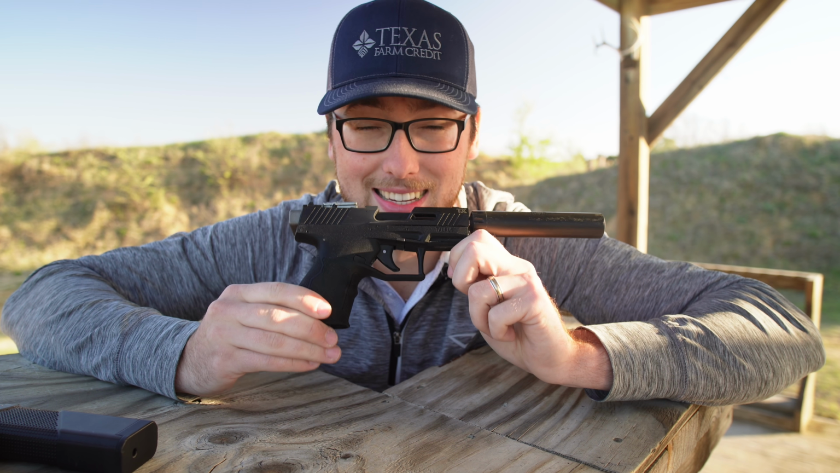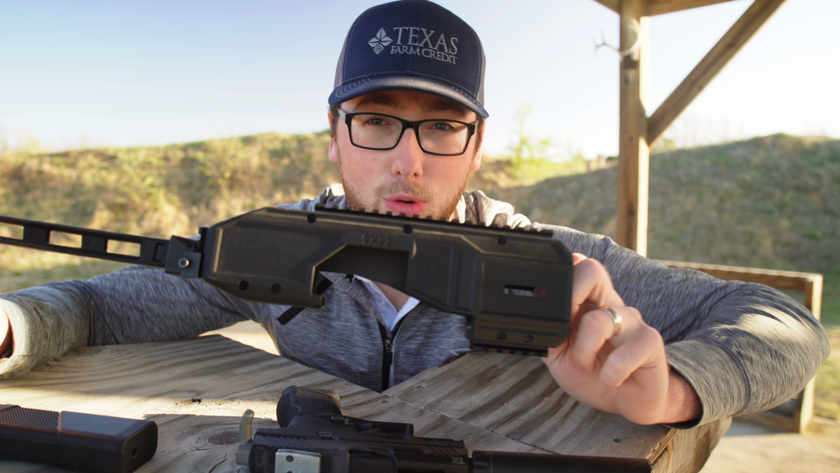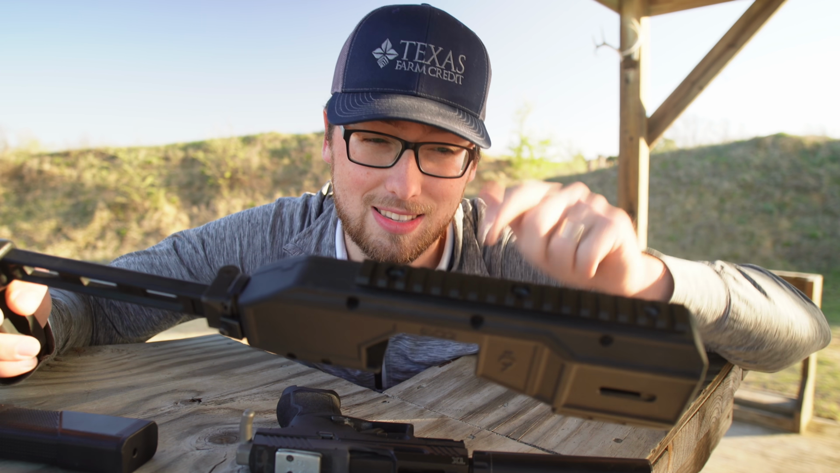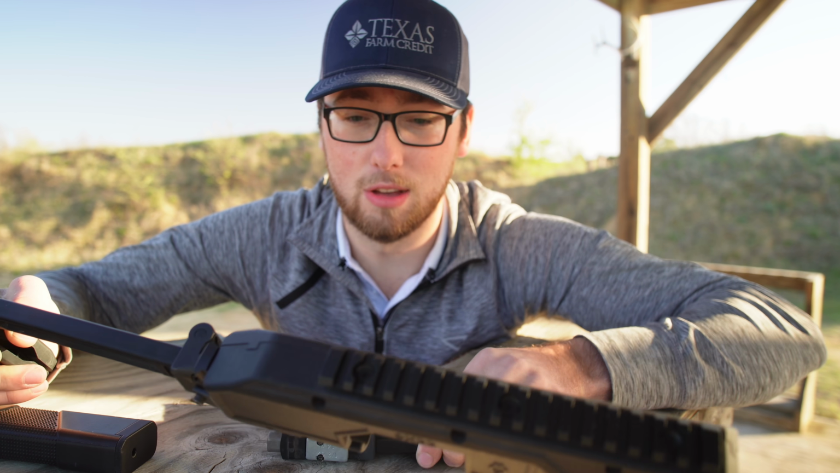So the gun that you saw in the last clip and this gun right here are actually the exact same gun, and the way we can make that happen is with a chassis from 9 Lives Defense. I ran the prototype for a while. Finally, they sent over their production model. This thing is super robust, and I think this is the only chassis on the market that works with every single TX22 model, because this is the compact and there's not a lot of chassis out there for it.